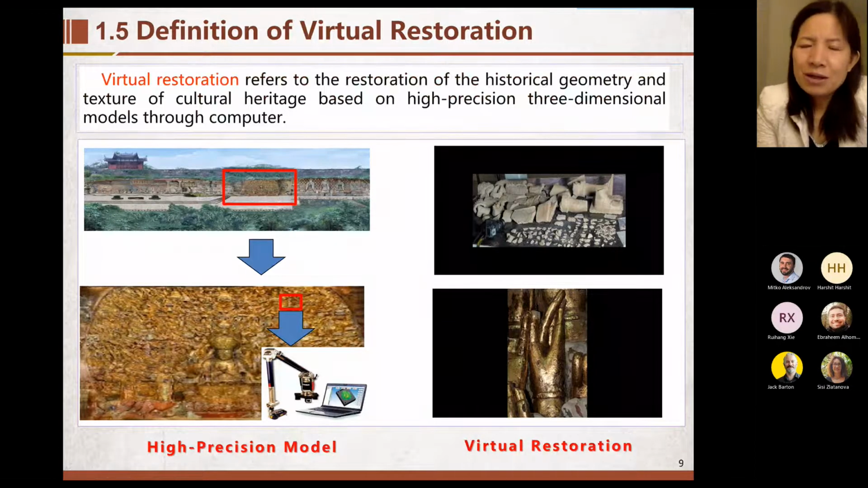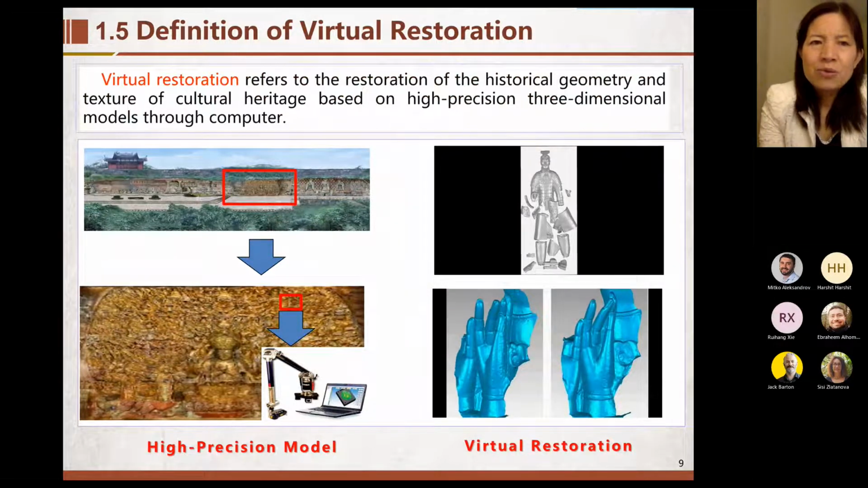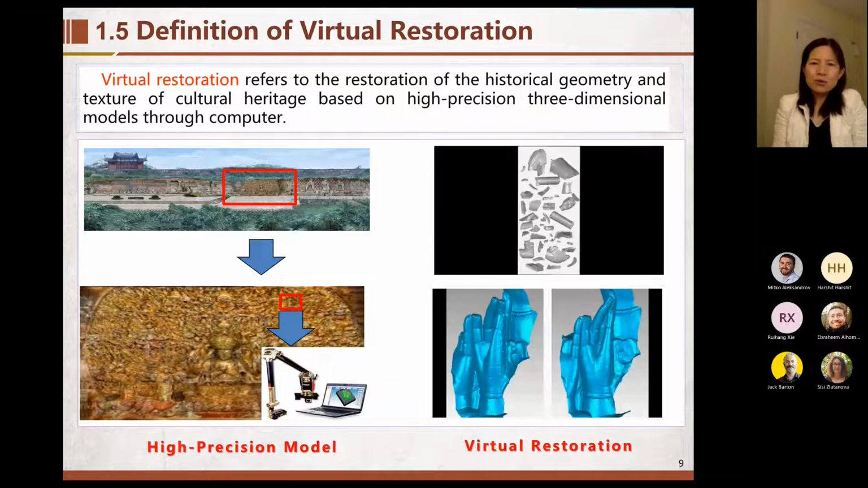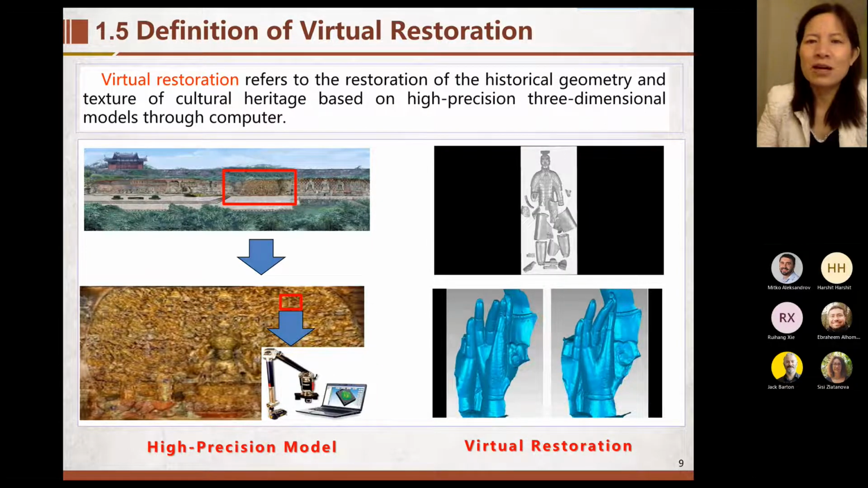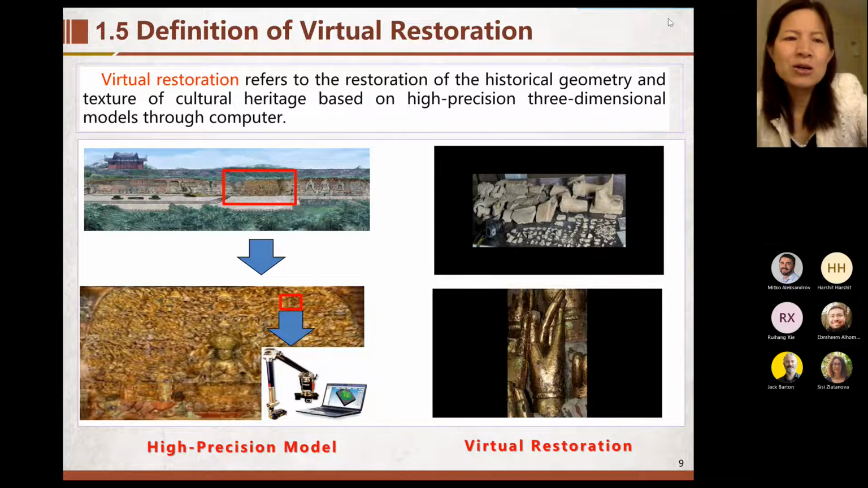Based on the heritage, we do some research work on virtual restoration. What is virtual restoration? Virtual restoration refers to the restoration of the historic geometry and texture of cultural heritage based on the high-precision 3-dimensional model.